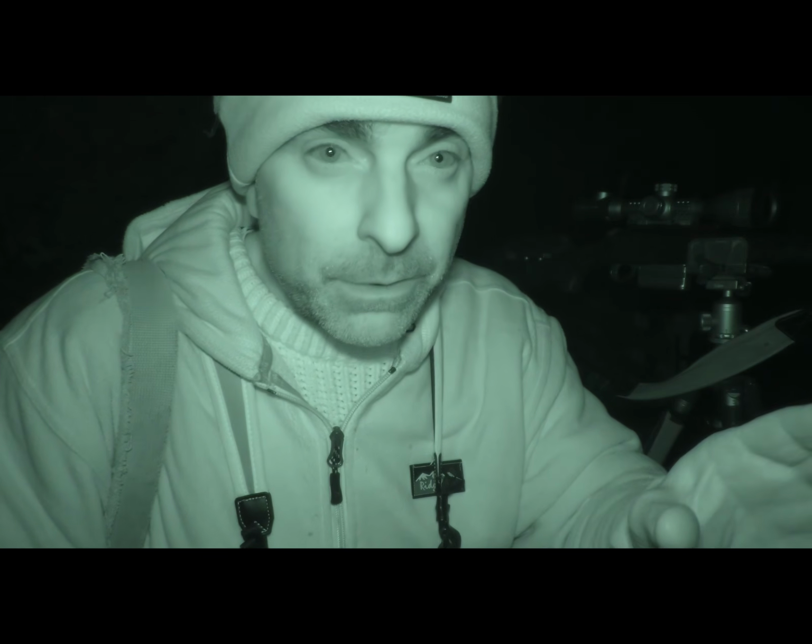So I've just bowled one over there, only about probably 70 or 80 yards, but there's another fox further up the field, so I'm just going to see if I can move around these trees a little bit and get a clearer shot.